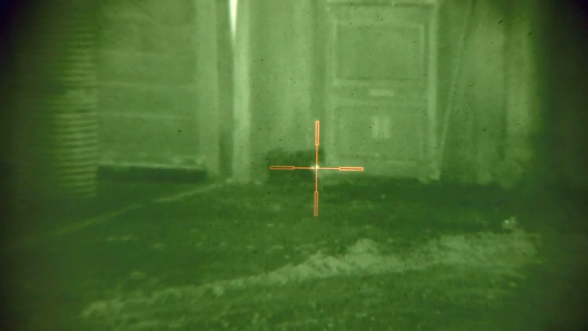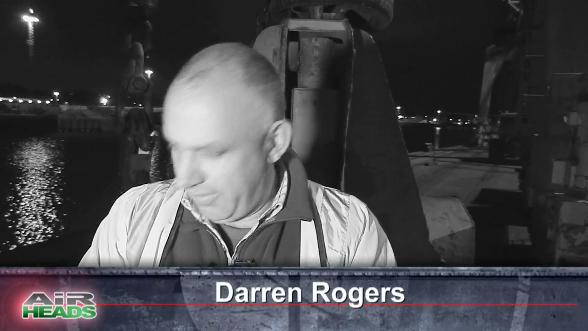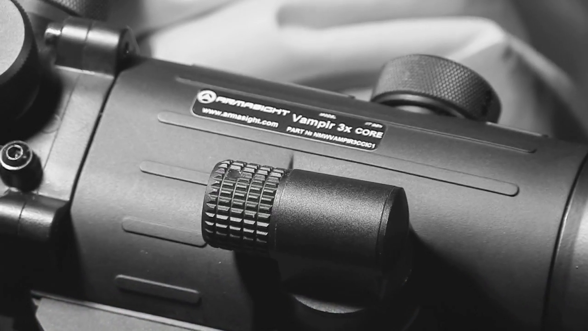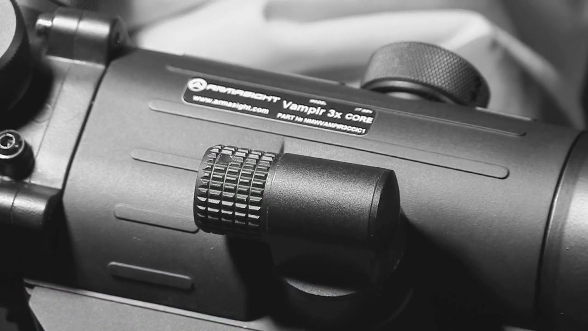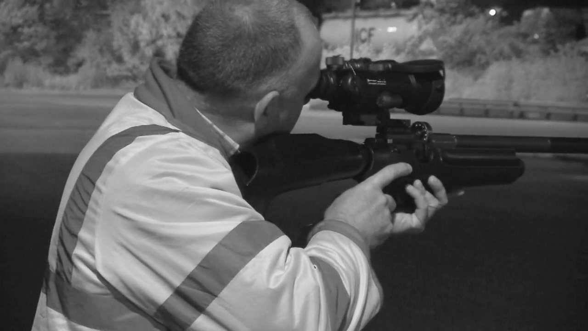Tonight I'm doing some commercial pest control right in the heart of a local town. We've had to do method statements, risk assessments, high-vis clothing, all to go shoot a few rats and hopefully a few rabbits. Colmore has sent me over the Gen 1 dedicated vampire night vision scope.